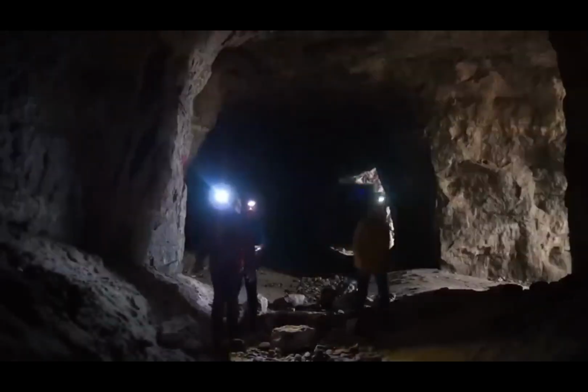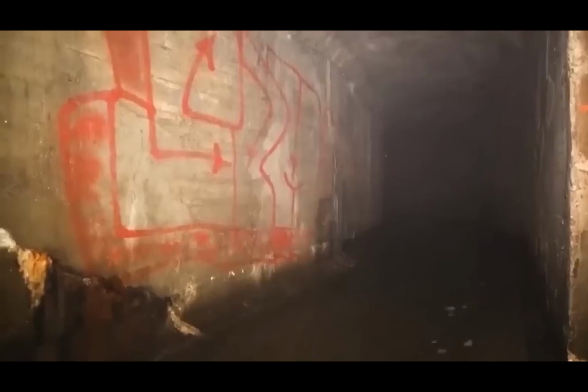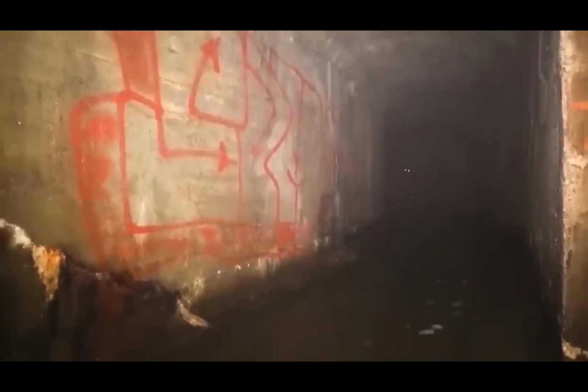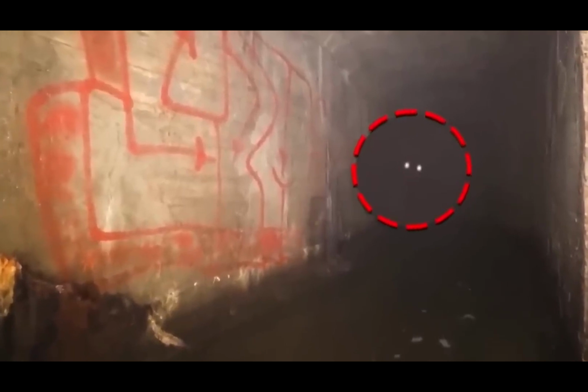When people started hearing weird noises coming from the sewers, they informed the authorities. However, even after investigating, there was nothing to be found, so they set a camera under there, and this is what the camera recorded. A pair of glowing eyes. Like the creatures came to inspect and quickly ran away after seeing the camera. Pretty scary, don't you think?